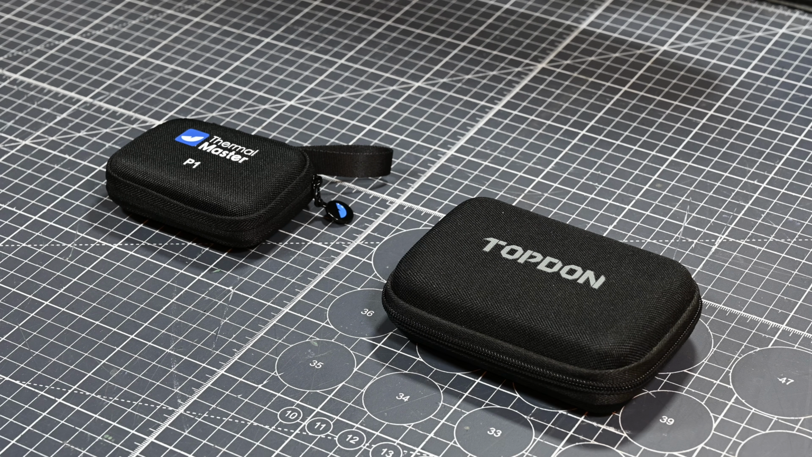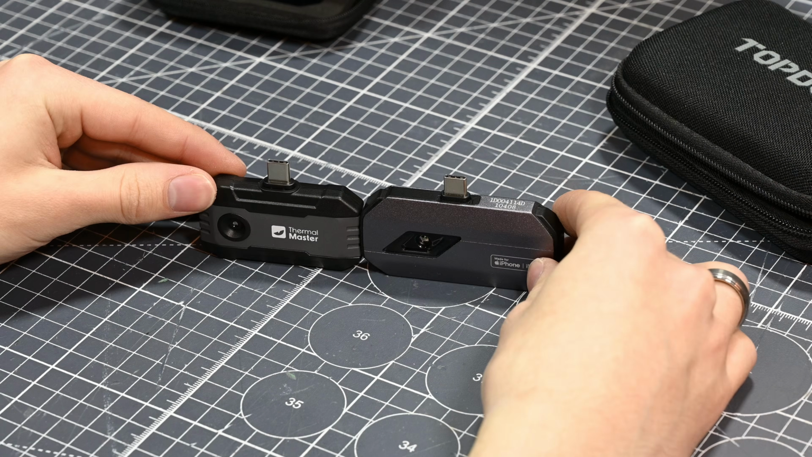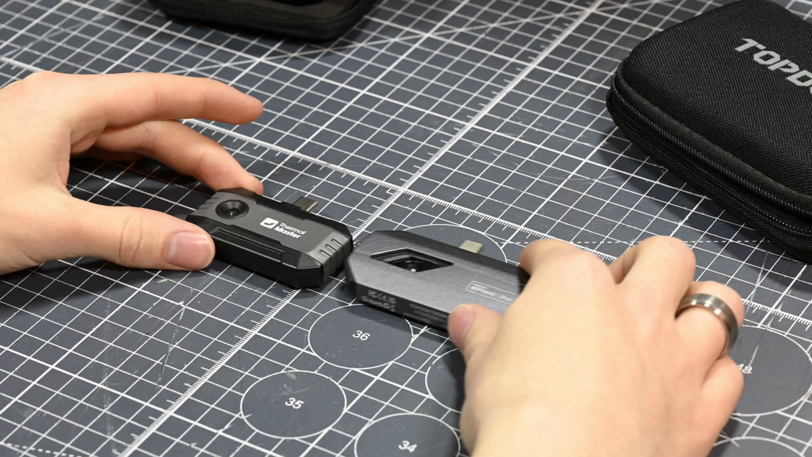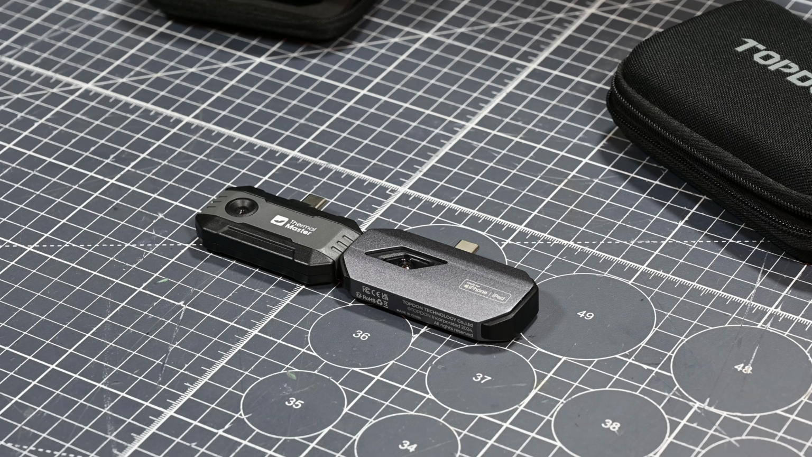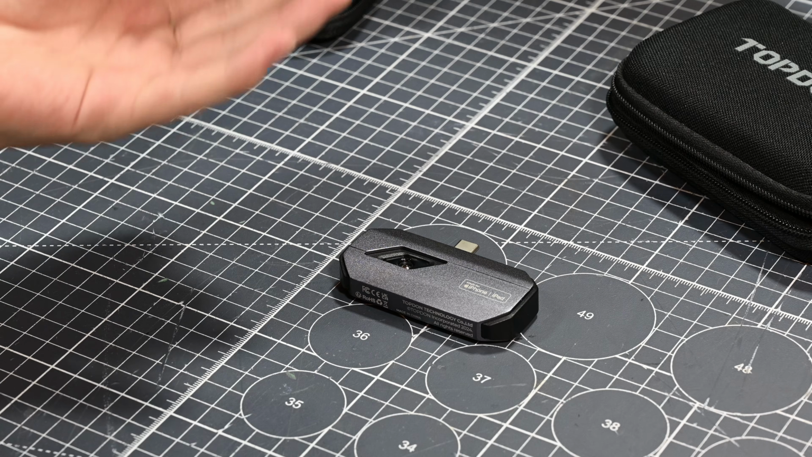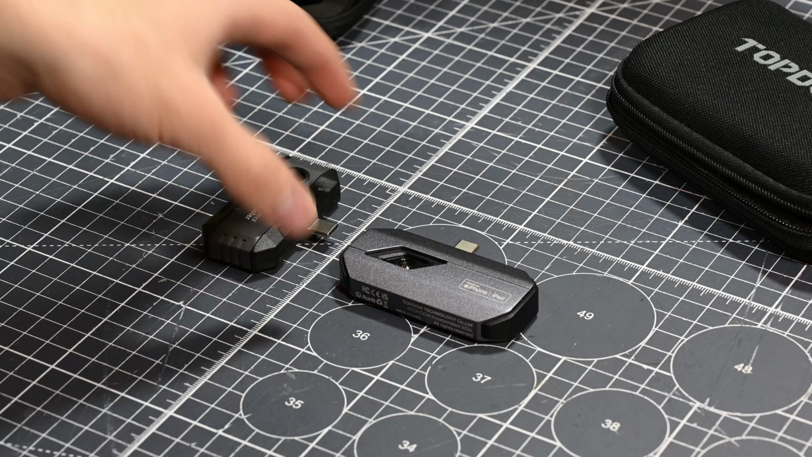Right off the bat, the storage case is a lot smaller with the P1, which I honestly quite appreciate. I never saw the Topdon size as an issue, but the P1's case is definitely more pocketable than the Topdon's is. Keeping on with the trend of being smaller, the actual P1 thermal camera itself is slightly more compact than the Topdon is. Additionally, it's a fair bit lighter as well, likely due to the fact that the Topdon has much more aluminum in its construction.